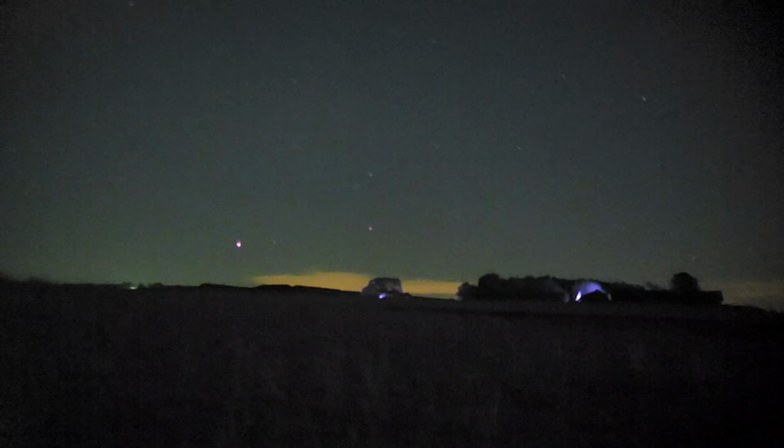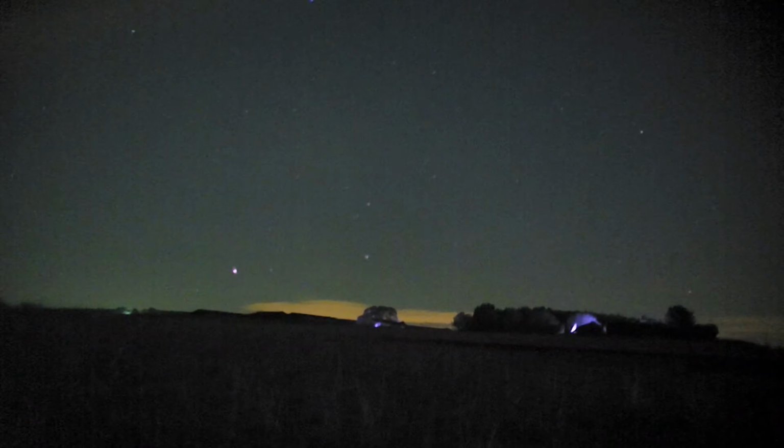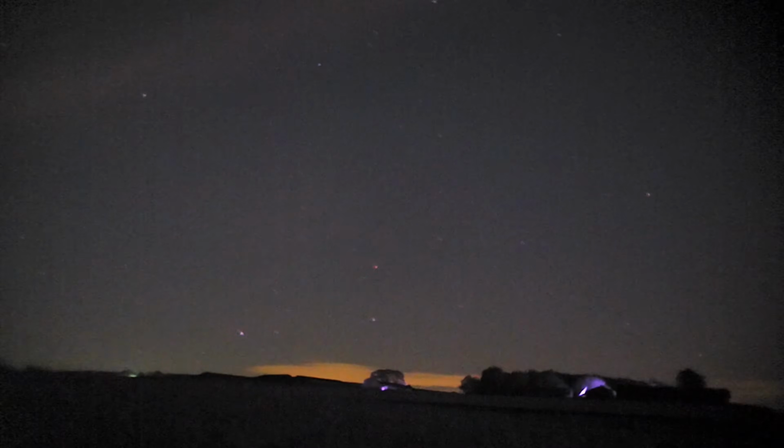You can see the IR lights on the farm like I pointed out before. So they can see all the land at night.